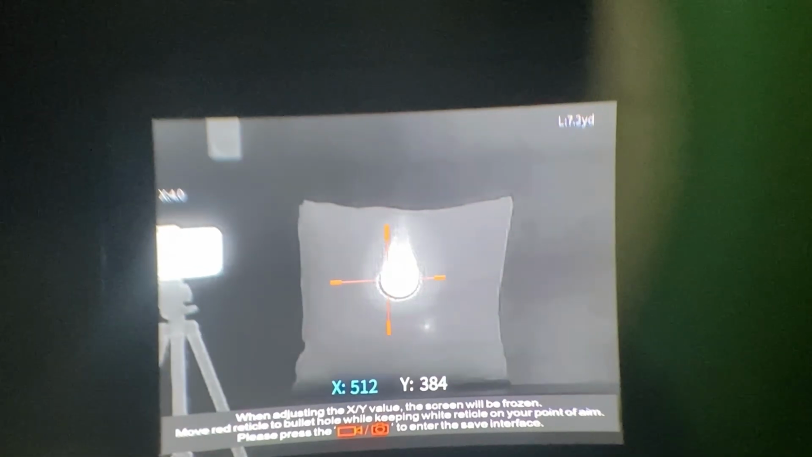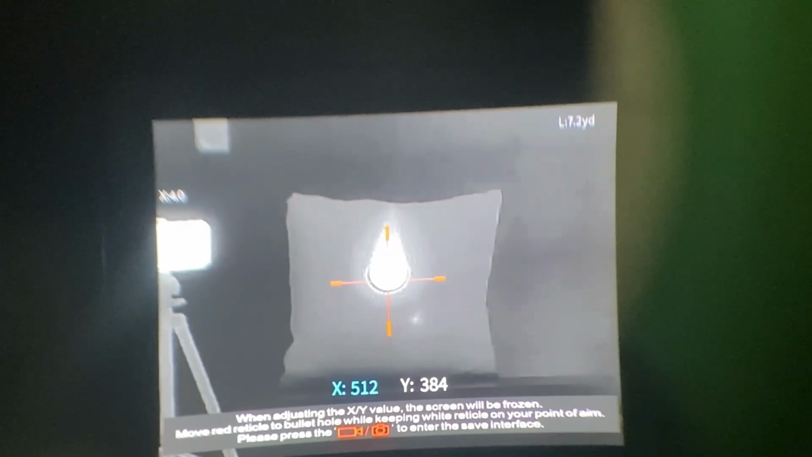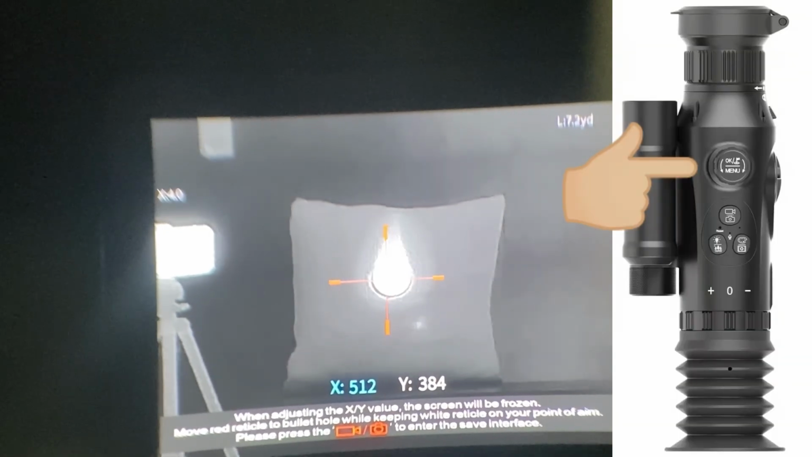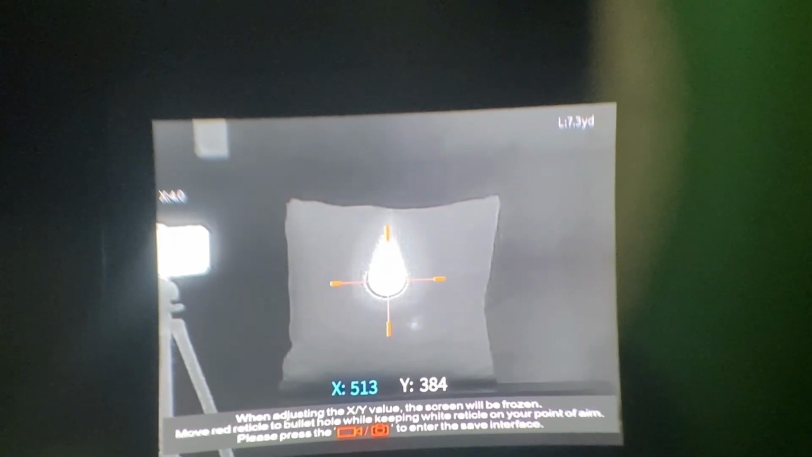So what you want to do is keep the reticle on your point of aim. I was aiming here, so we're going to keep it here. Then you turn the dial up top, and that'll freeze the screen. Boom. Now the screen is frozen.